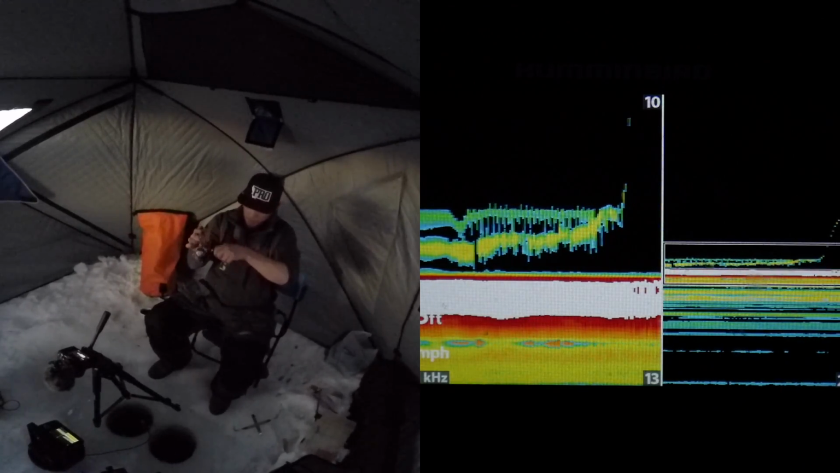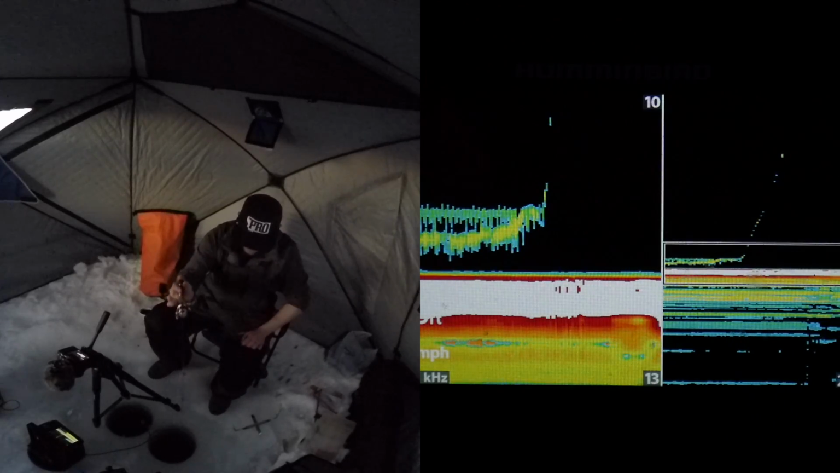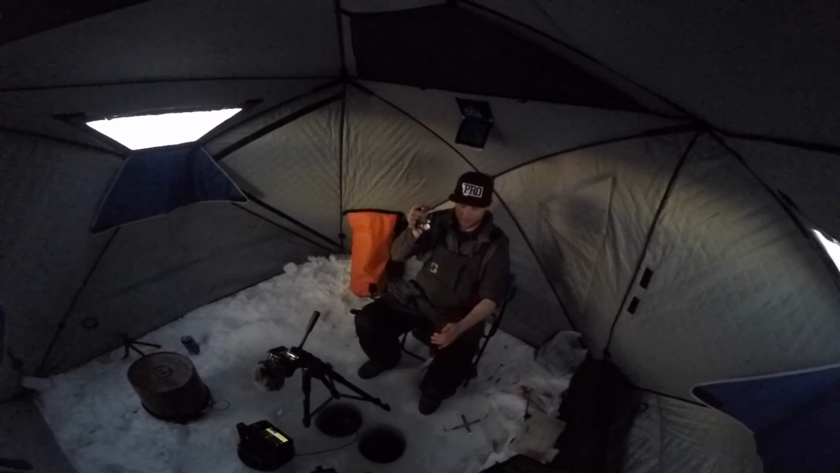There's one. About dang time. Just a little perch. That's the reason these fish aren't biting, because they're itty bitty fish. Come on, bud. There he is for you. Let him go back in the hole. Just a little demonstration, a little video of what this unit is capable of.